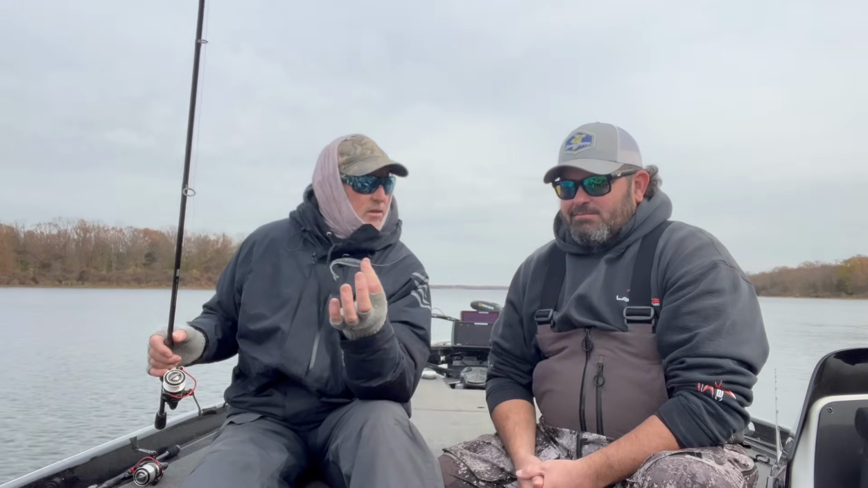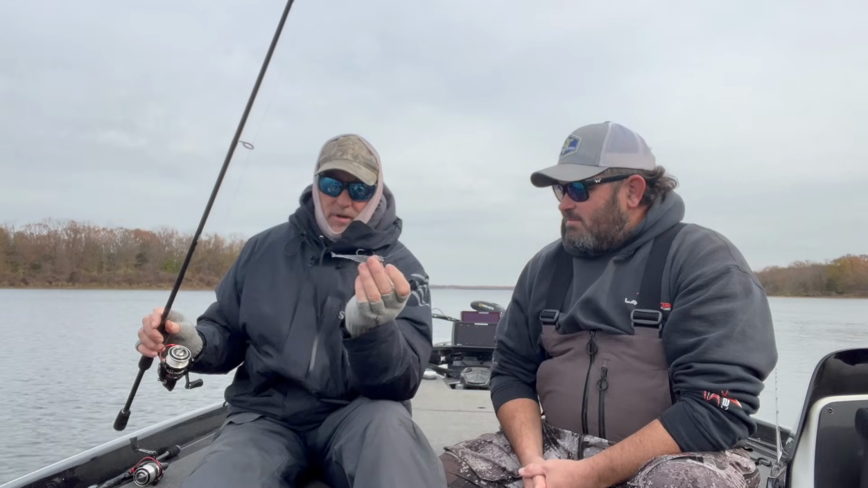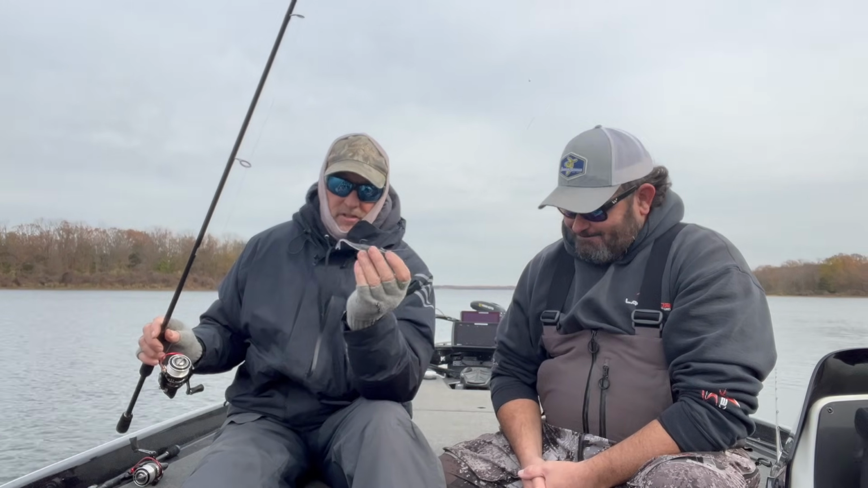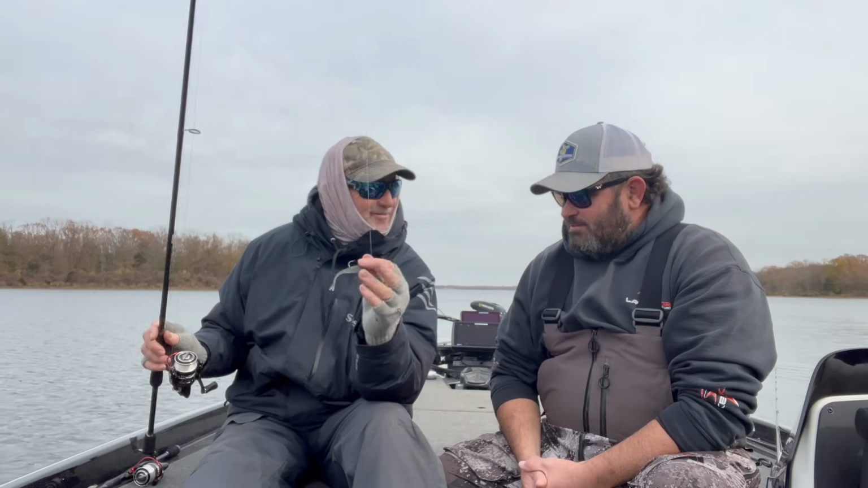Yeah, I mean, and they'll straighten out those little hooks. So make sure that component-wise, rod, reel, etc., we got that talked about, but the hook needs to be heavy duty on Fork. Yeah. You'll get straightened out. You'll be sad. Okay. That's good gear.